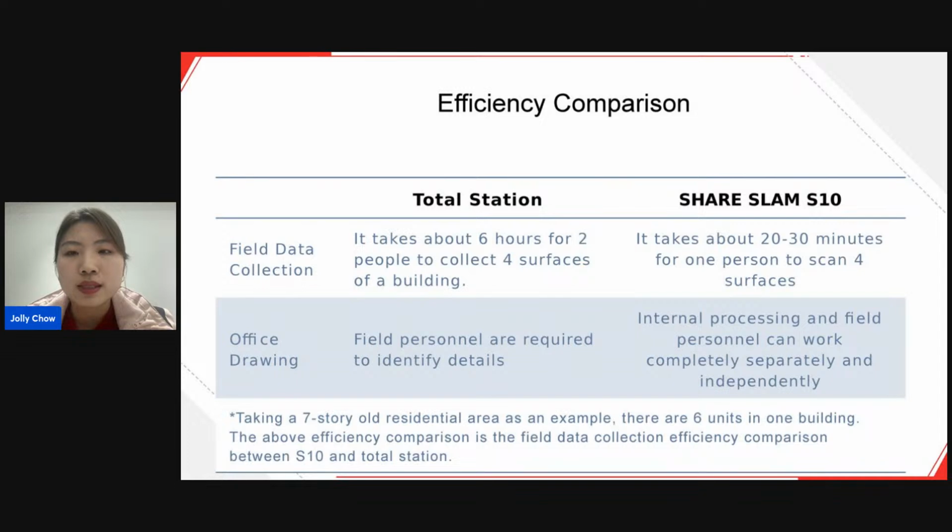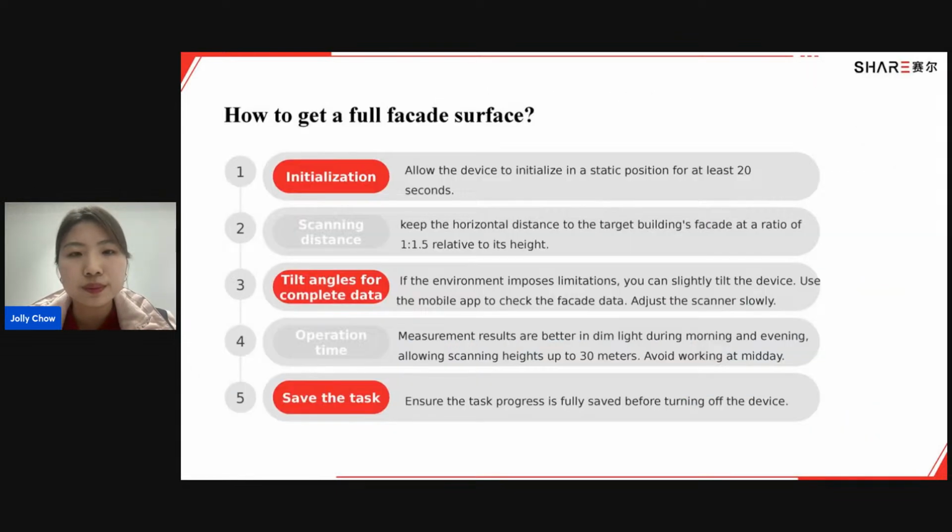While for SLAM S10, that's another story. It takes 1 person 20 to 30 minutes to scan 4 surfaces. And the internal processing and the field personnel can work separately and independently. Therefore, SLAM S10 provides an efficient solution for facade measurement in this industry. So, how can we get a full facade surface?